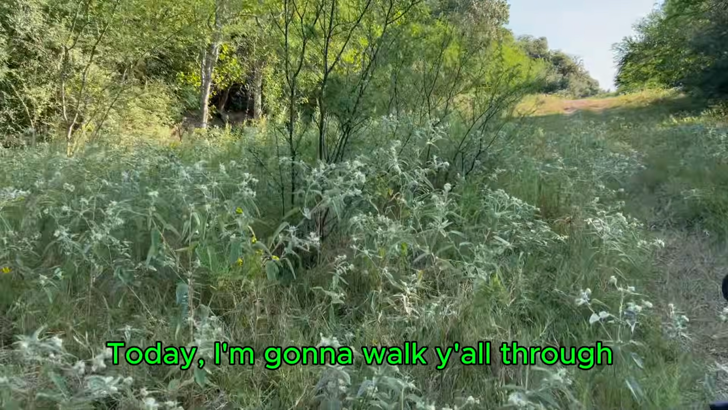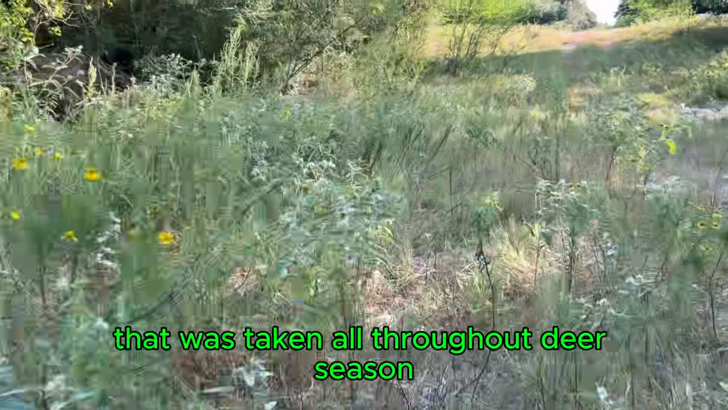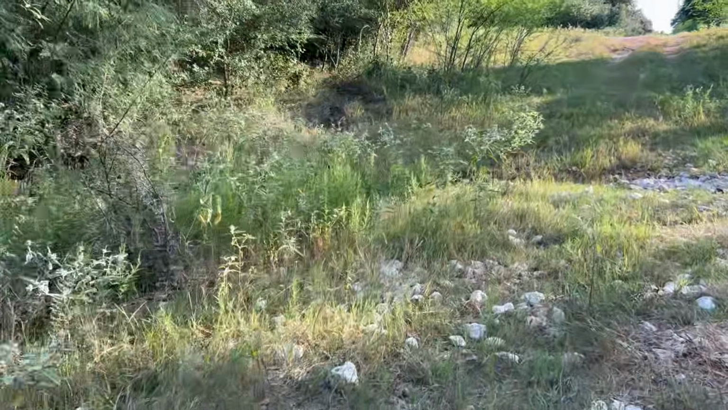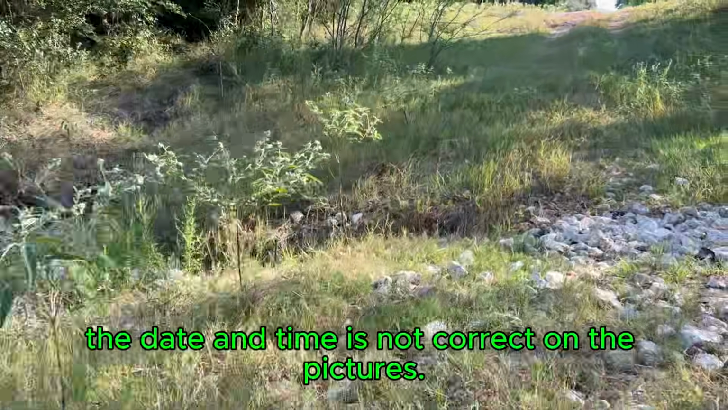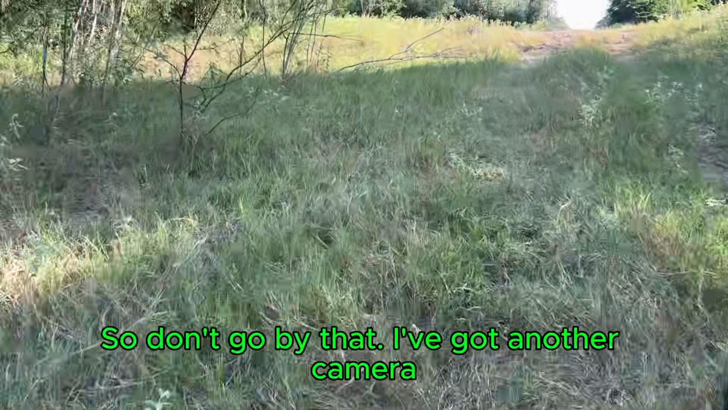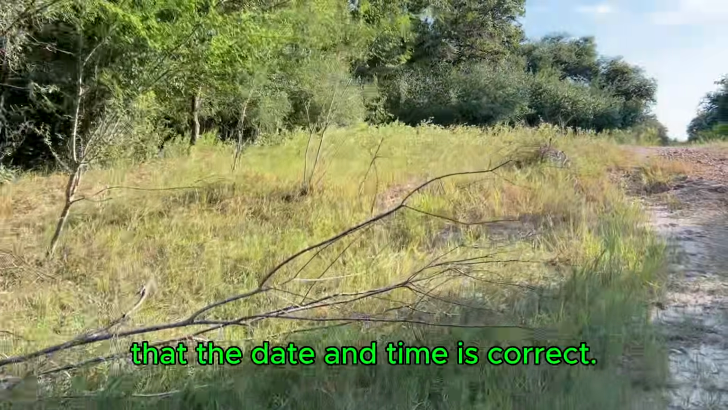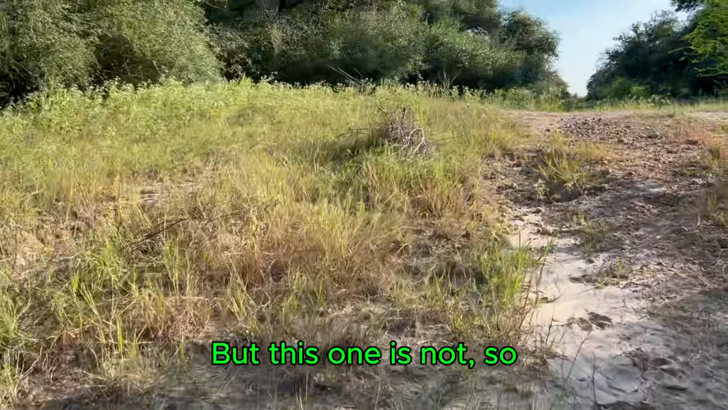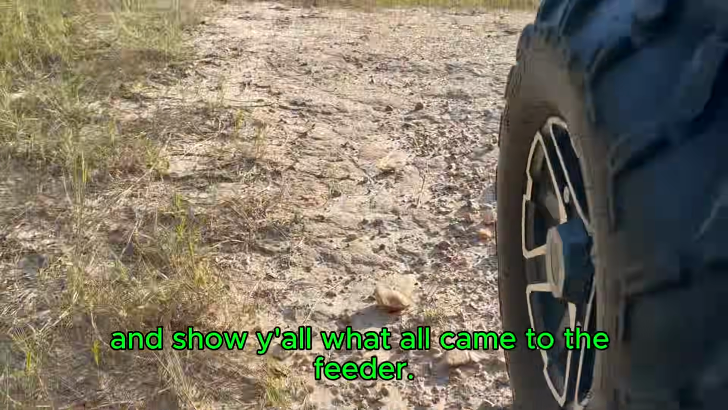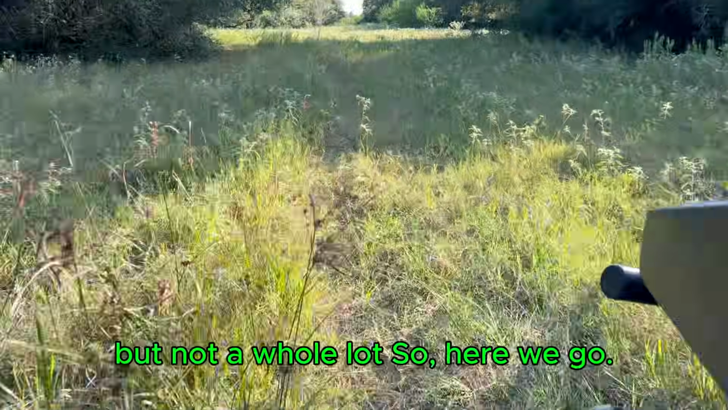Today I'm going to walk y'all through a series of photographs that was taken all throughout deer season on trail camera. Notice the date and time is not correct on the pictures, so don't go by that. I've got another camera that we're going to do a separate video on that the date and time is correct. This one is not. So we're going to walk through these pictures and show y'all what all came to the feeder. There will be a little bit of repetition, but not a whole lot.